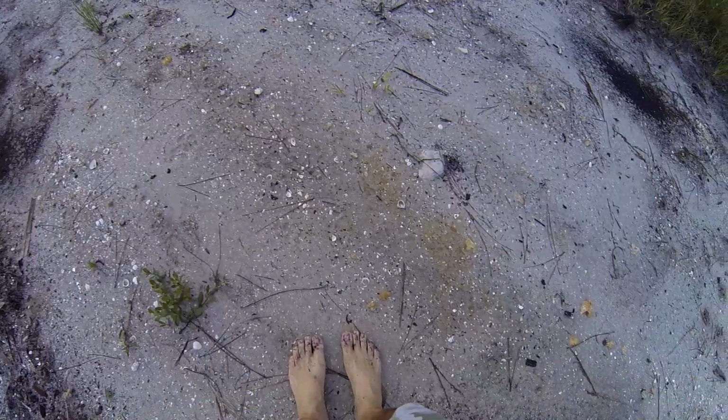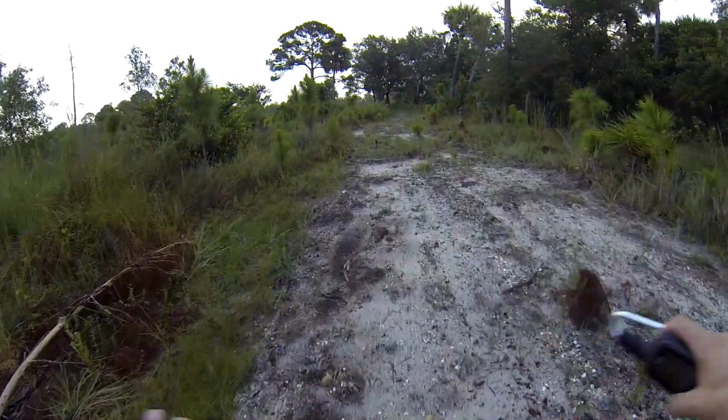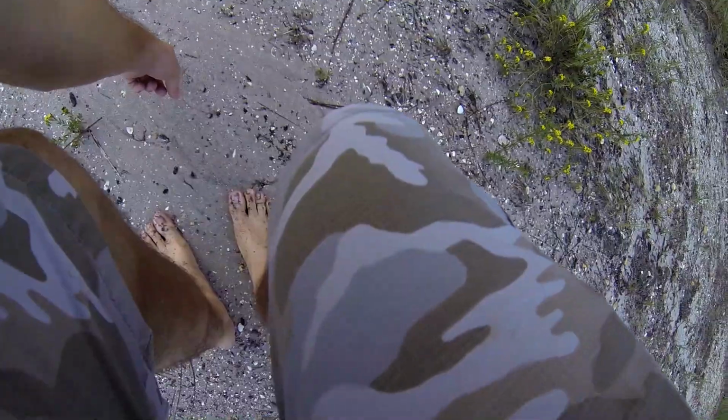Yeah, there's some, looks like bobcat tracks right there. Right there. I was hoping after these rains that it would create a nice area to have some new prints. So there's definitely probably the same one there. That's a bobcat track for sure.